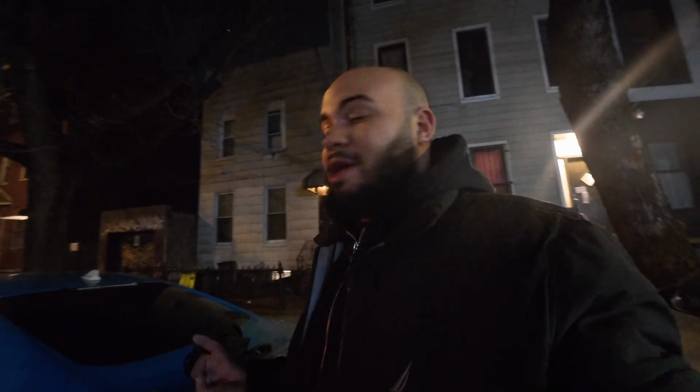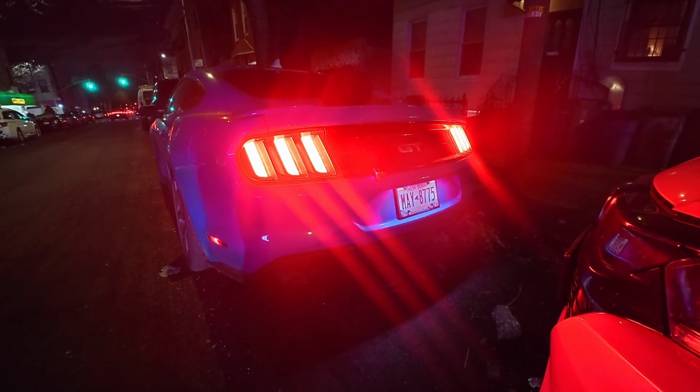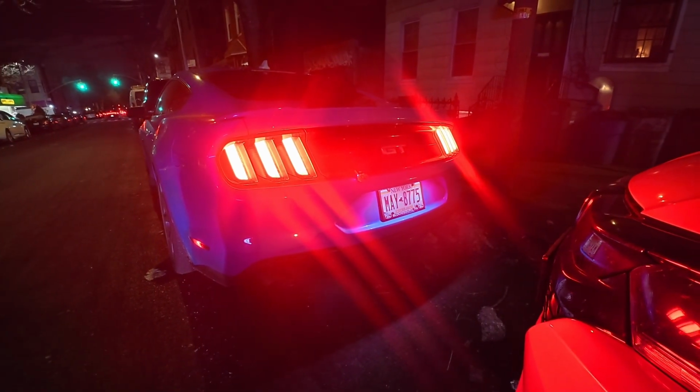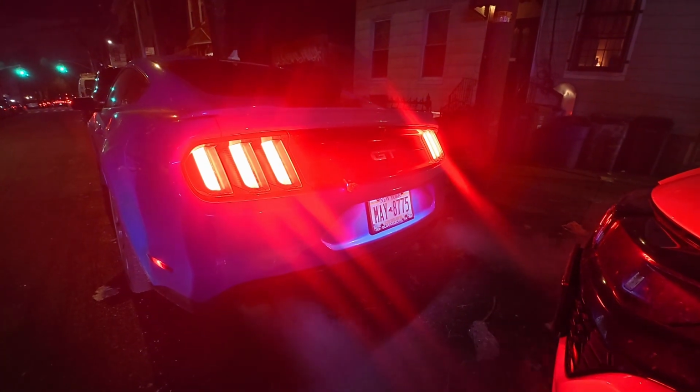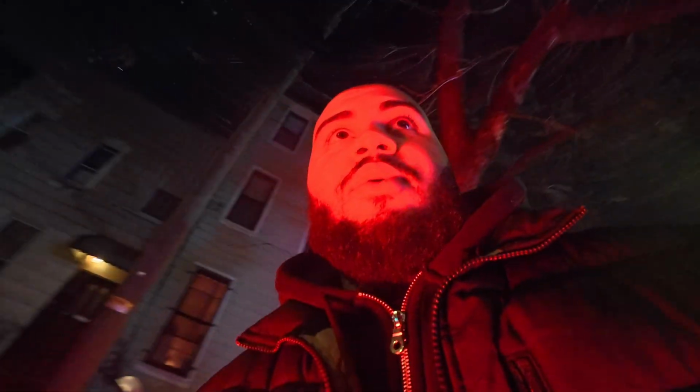But, without further ado, let's get a cold start on the Mustang, because this thing has been sitting all day. It's been sitting for like two days. So, let's get a nasty cold start. That thing sounds crazy. My neighbors definitely want to kill me right now.